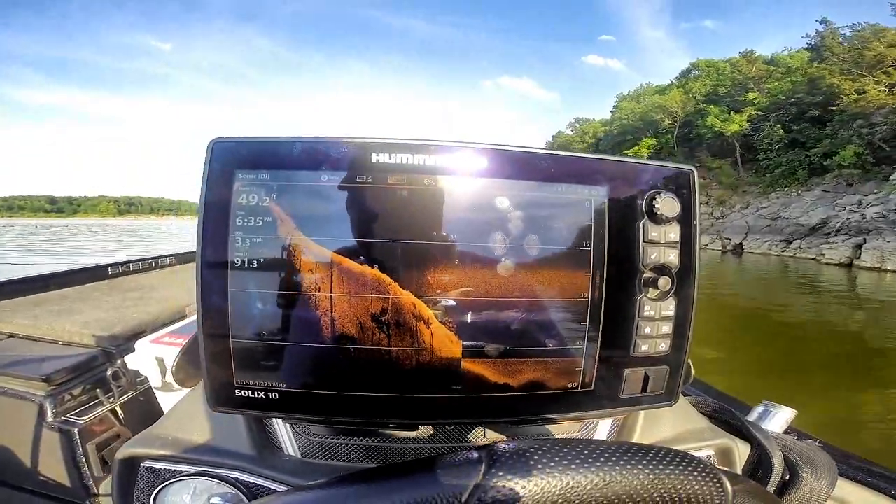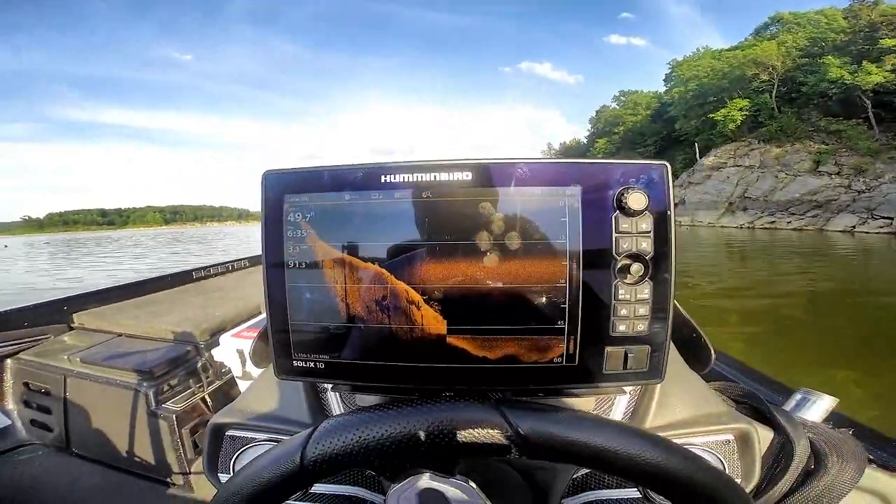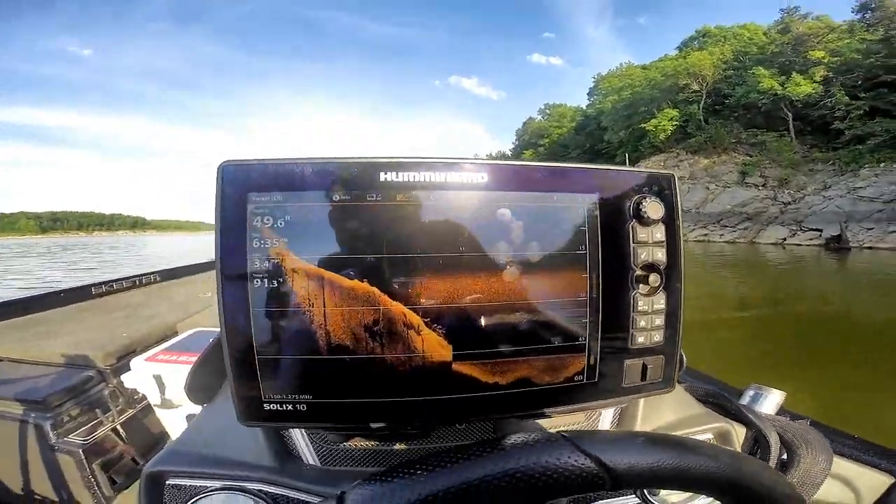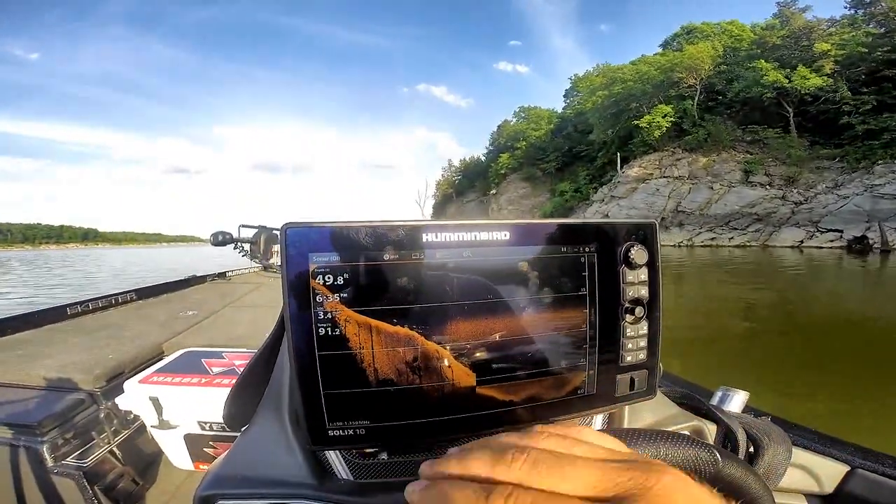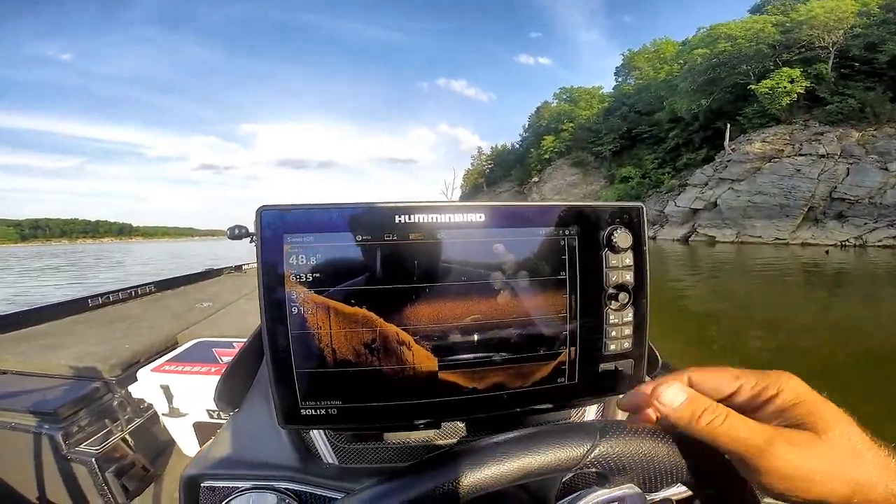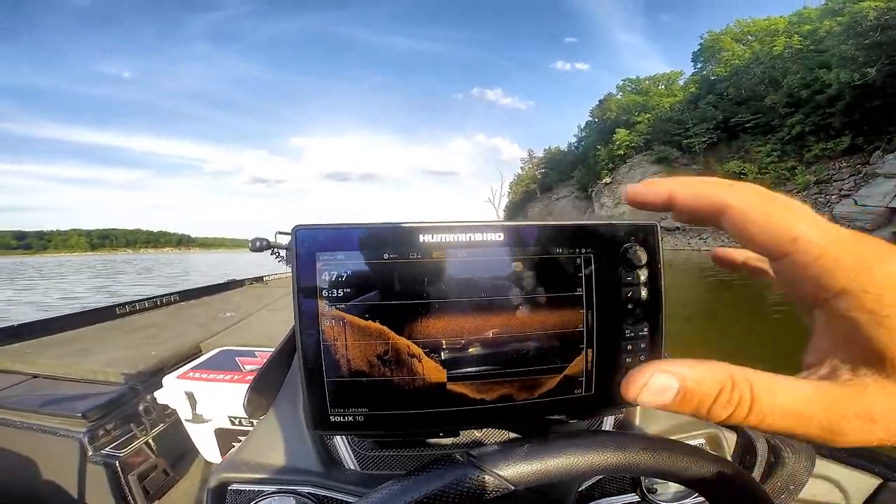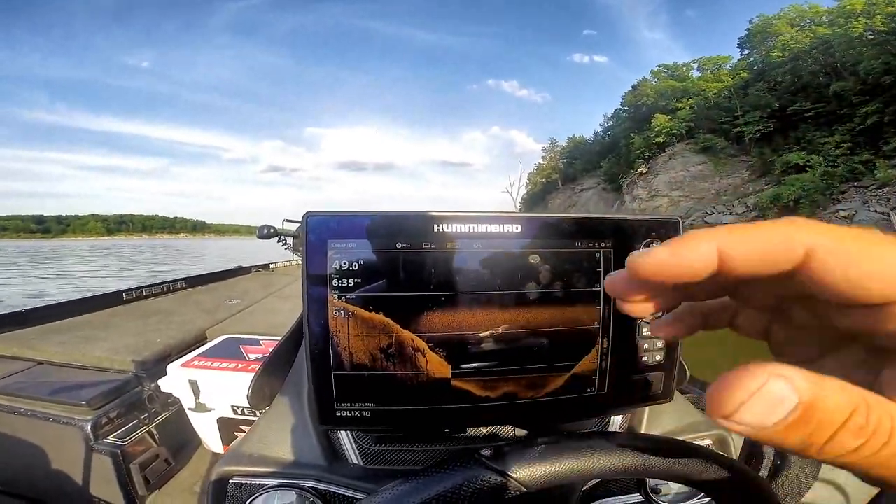But it's the SOLIX 10 from Humminbird. It's the little brother of the 12 and the 15-inch unit available. It's an economical upgrade. If you've been fishing the Helix series, you can jump into the SOLIX, get more added features. You can share mapping. You can do a lot more with the SOLIX family than the Helix.